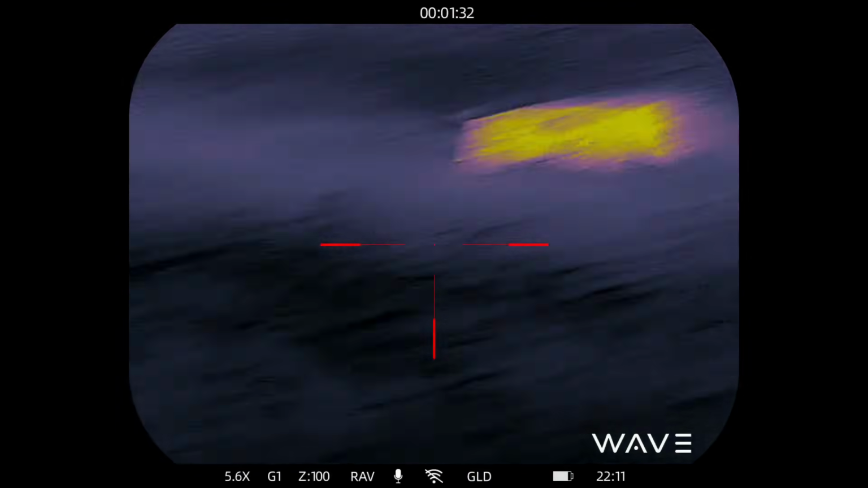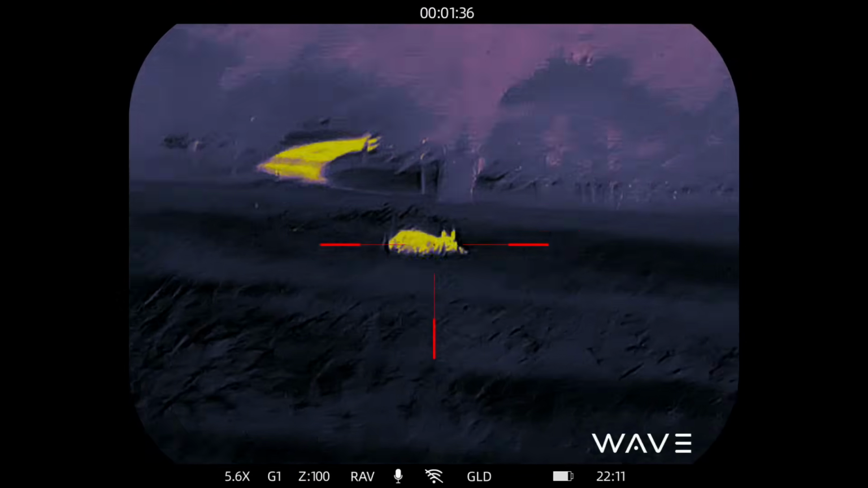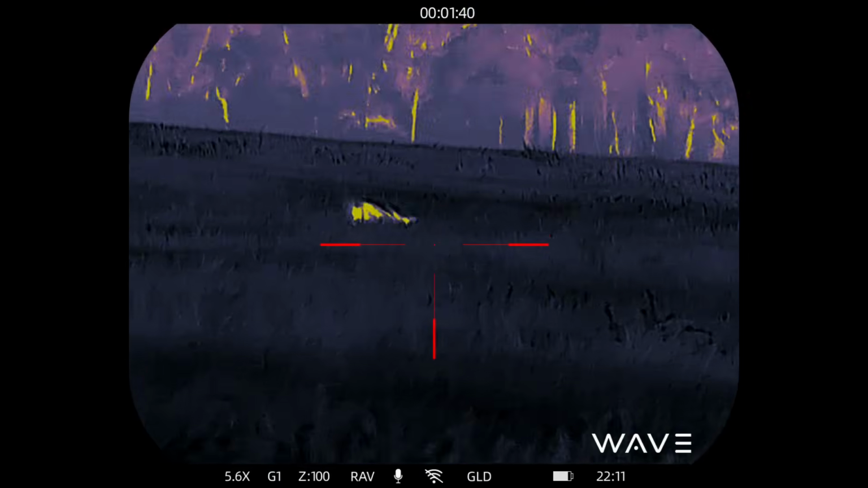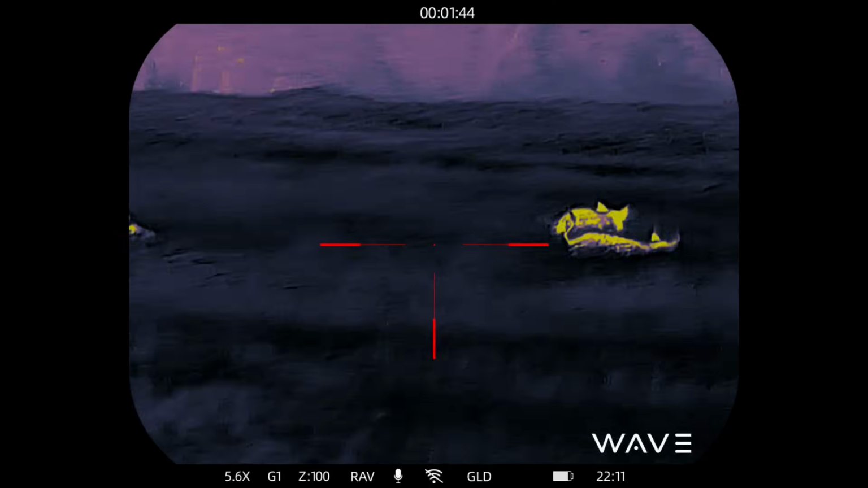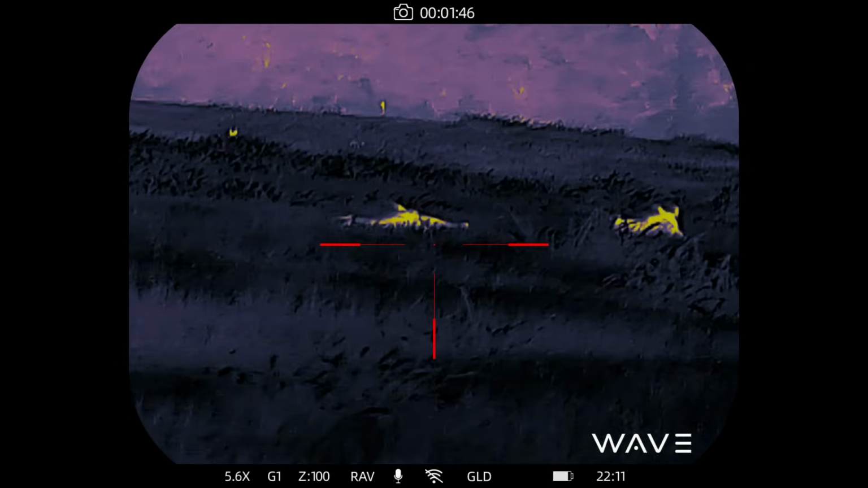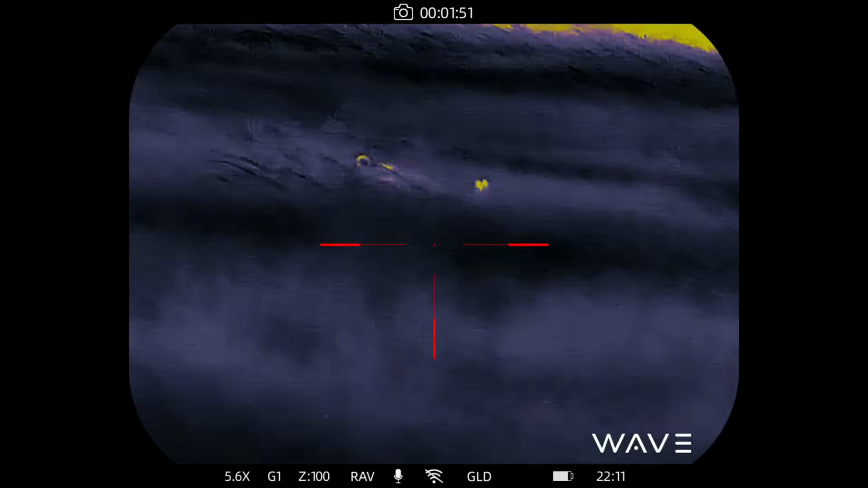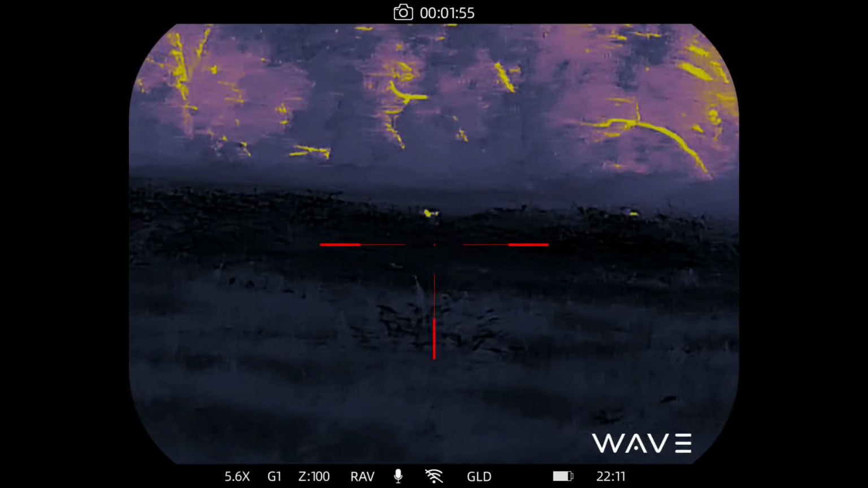And there I couldn't quite pivot fast enough to keep up with him, had to reposition. Down he goes. Down that one goes. Where's my truck? And I don't want to shoot the truck. That's my only ride home. You can hear the impacts. That one makes it into the creek.